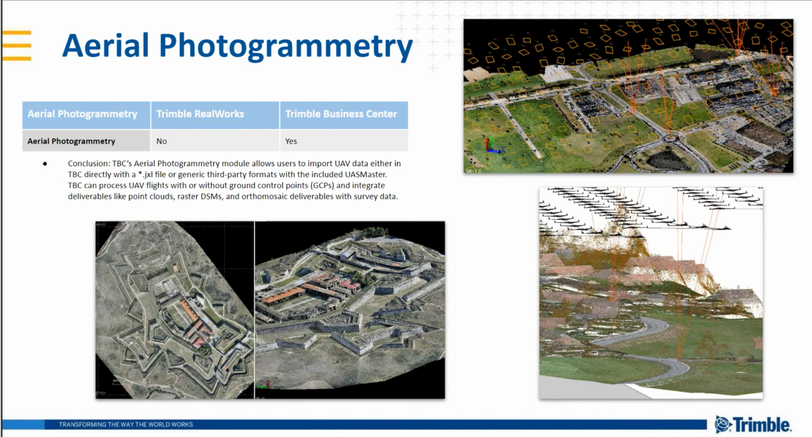We've got interoperability with Delair's UX11 fixed wing, as well as recent support for Wingtra drones in the Wingtra 1 system. There are some others in active development as well, so stay tuned there. That's all supported directly in TBC.